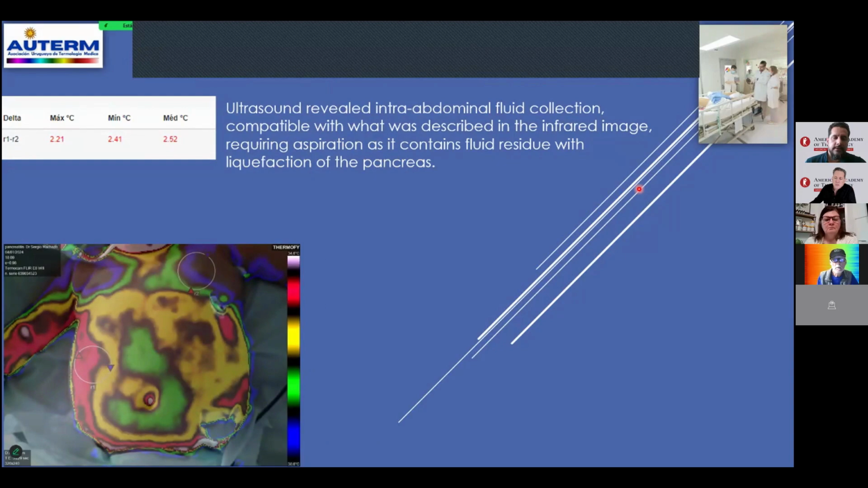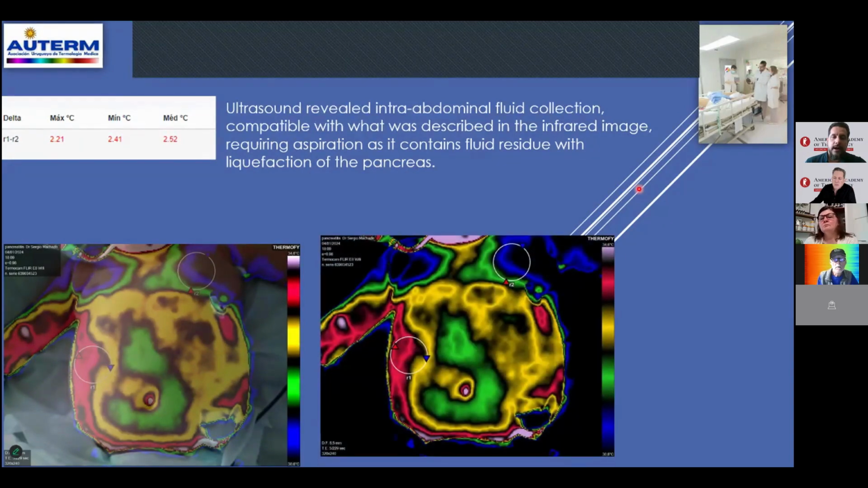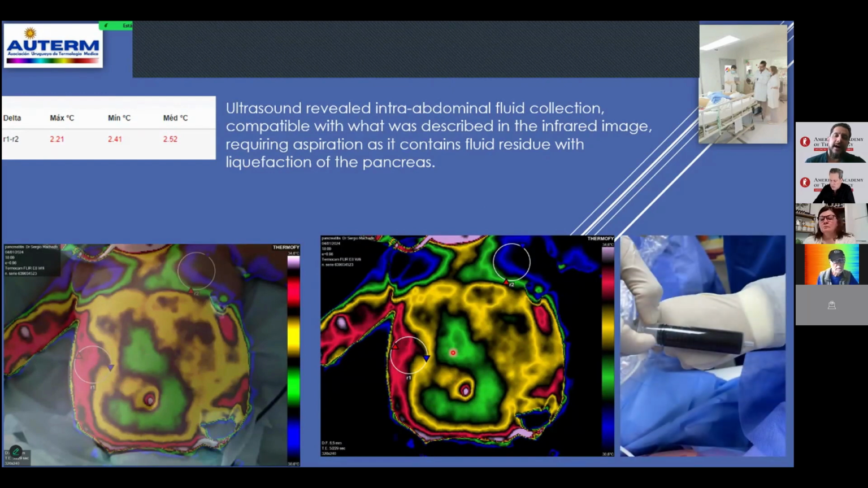Here, thermology, infrared imaging. This is multispectral here, this is thermal here, and this is the collection from the pancreas inside the abdomen.